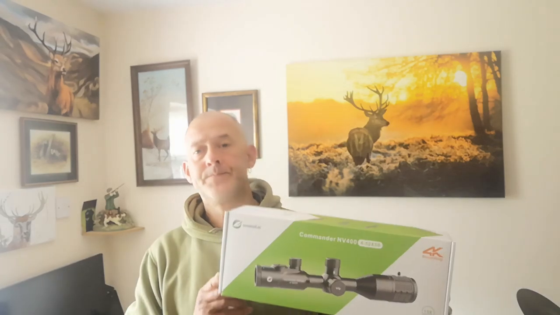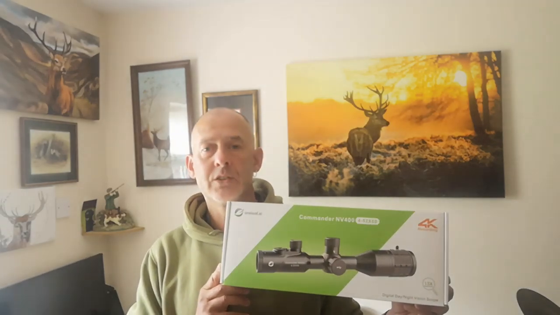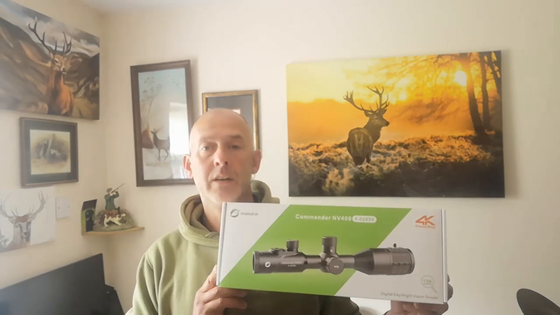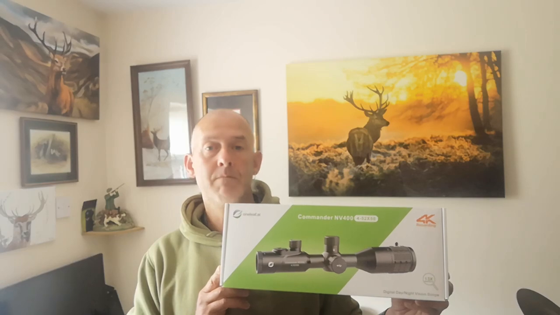This is the OneLeaf Commander Nv400. It's the big brother of the Nv100, which I reviewed last time. It's quite a decent looking scope, to be fair. It's a digital day and night scope, and I've put it on the .22.